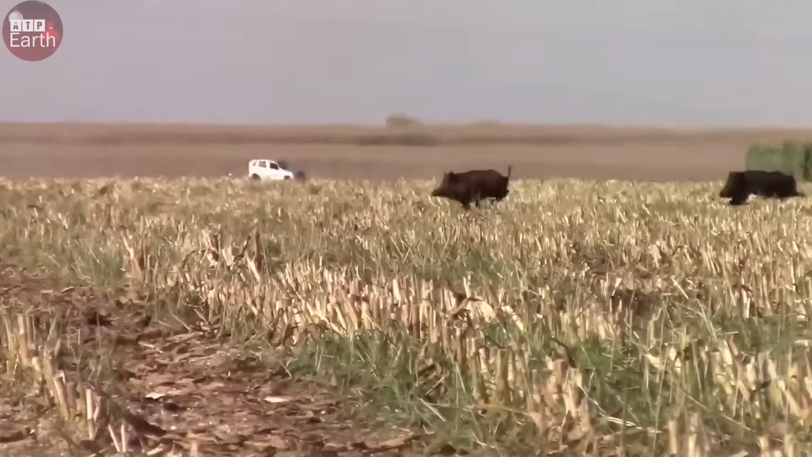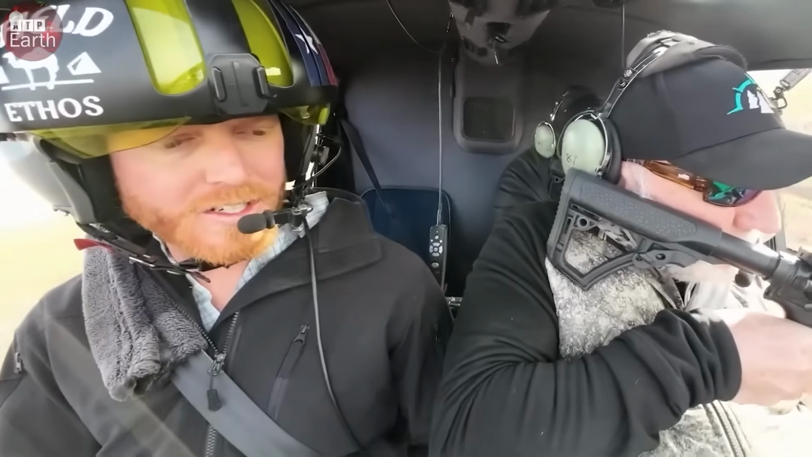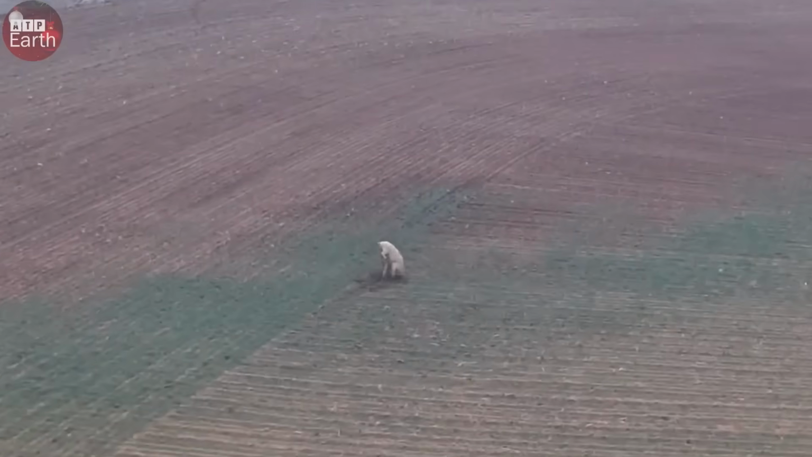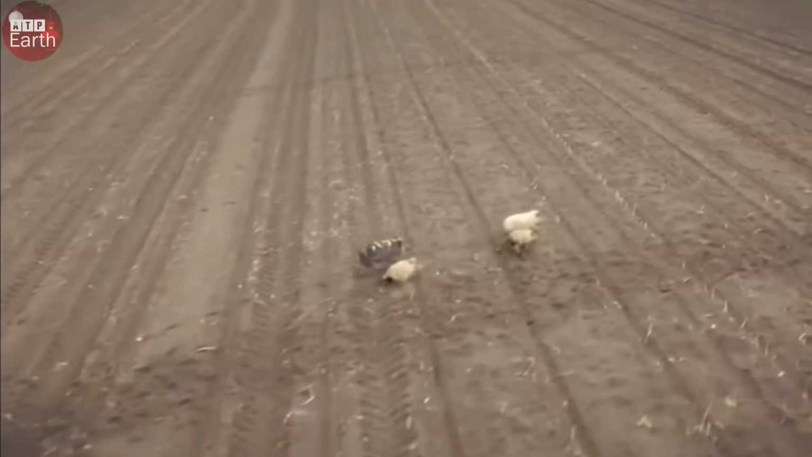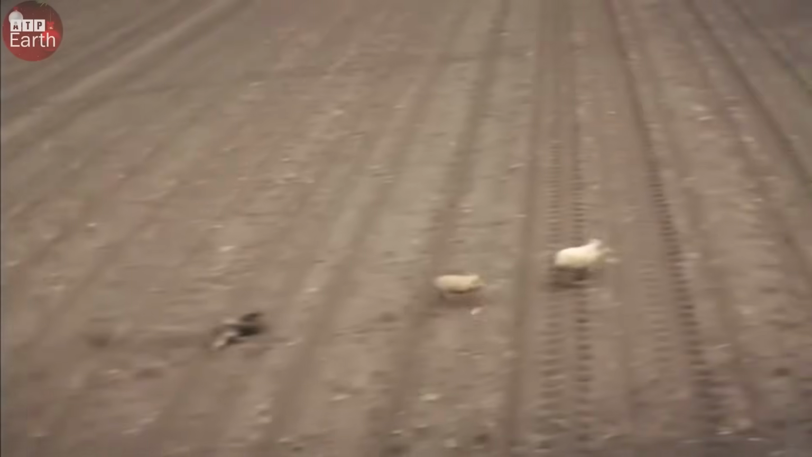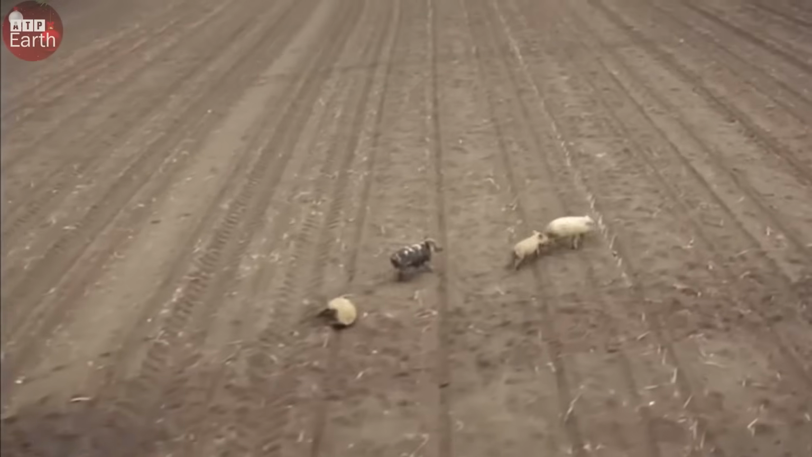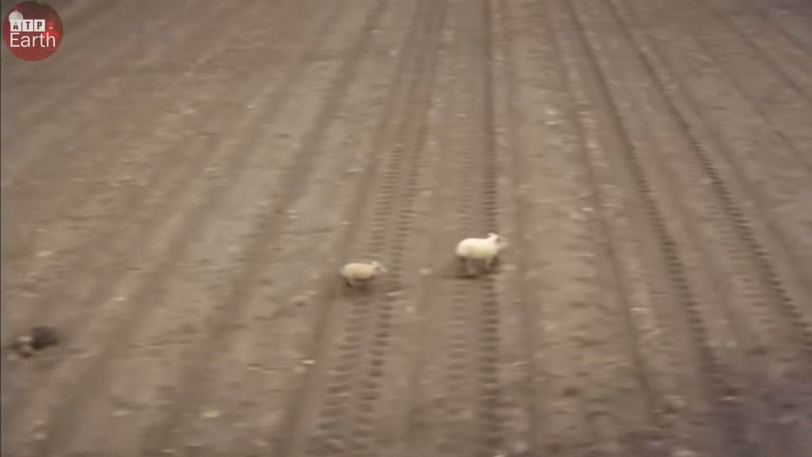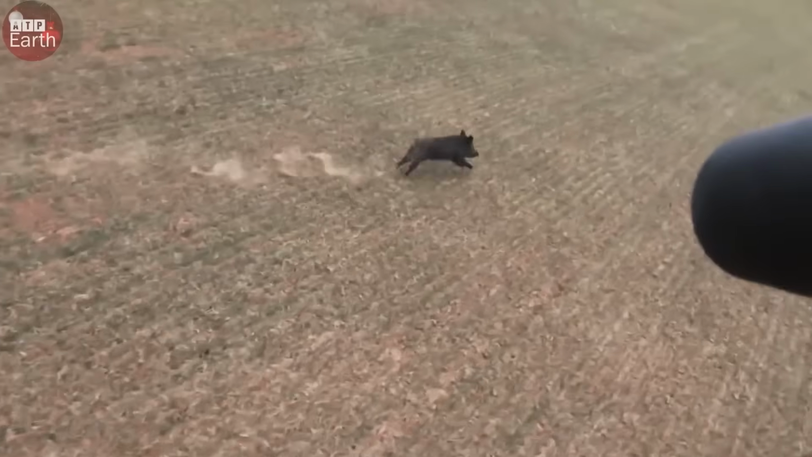We moved in fast, but don't be fooled, these hogs are not easy to catch. Every shot needs to be pinpoint accurate. A single misfire, and they'll vanish into the brush in seconds. Amid the roar of the rotors, I kept firing, aiming at the massive hogs sprinting below us across the churned-up fields. With aerial vision, Charlotte was landing her shots with deadly precision, each hog dropping in a cloud of dirt and dust.